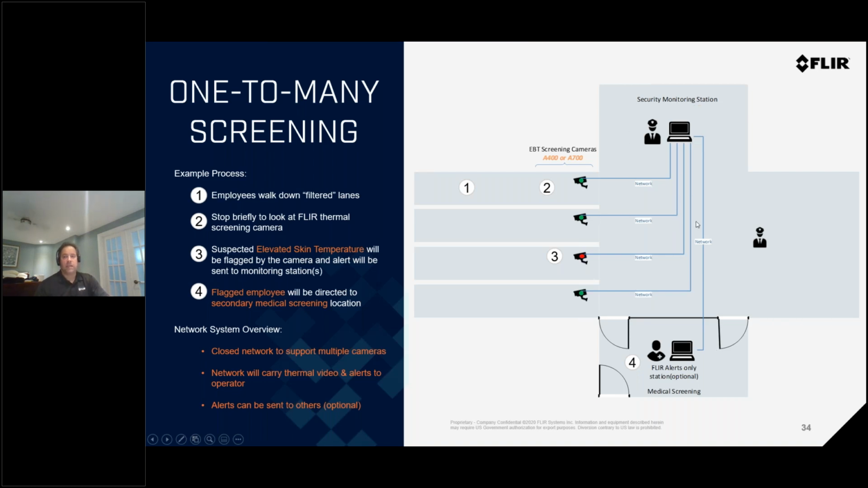If something is detected, they can be programmed to send a signal to a secondary system, and the person can advise whoever is walking in to say, please go to secondary screening or go home as an option.